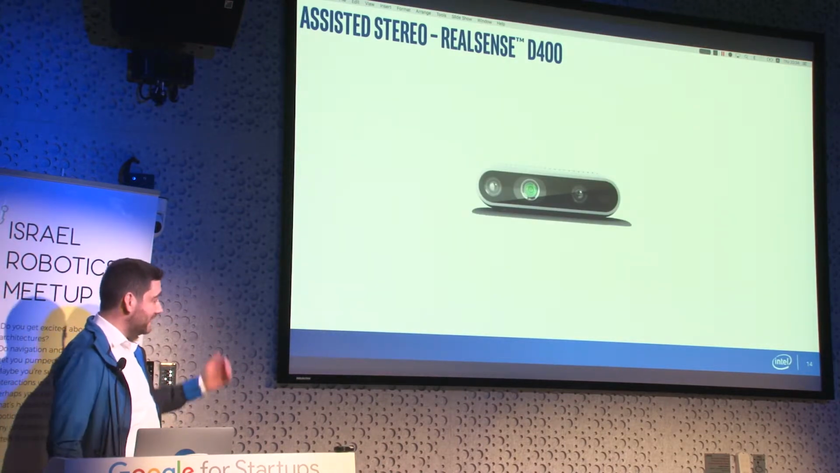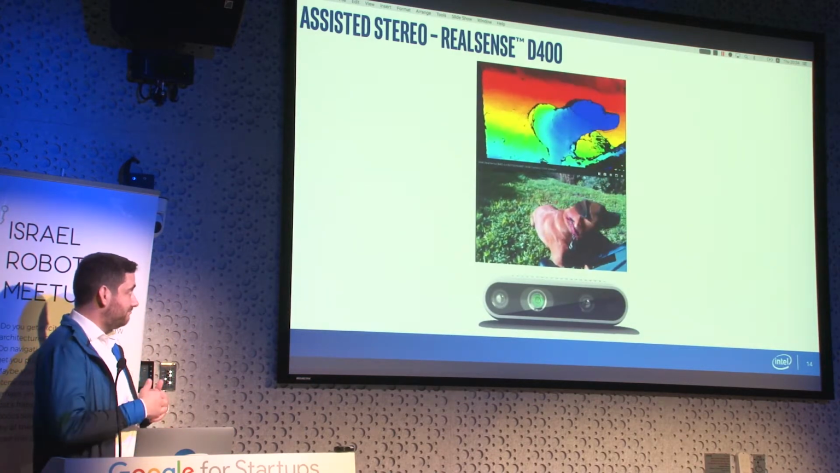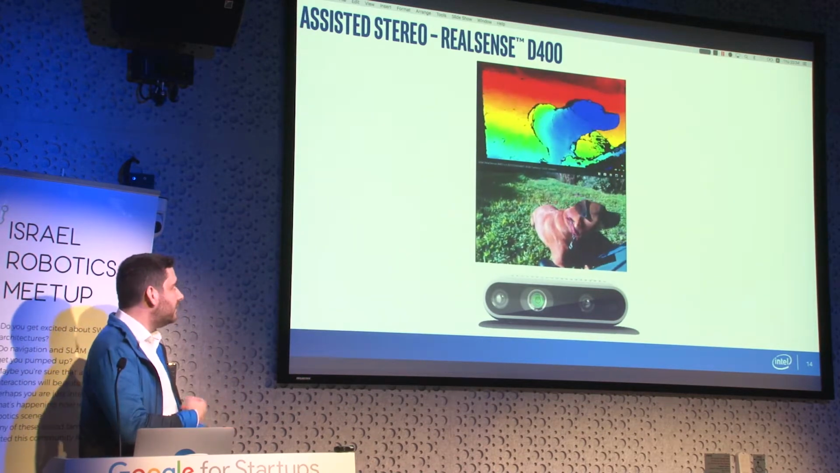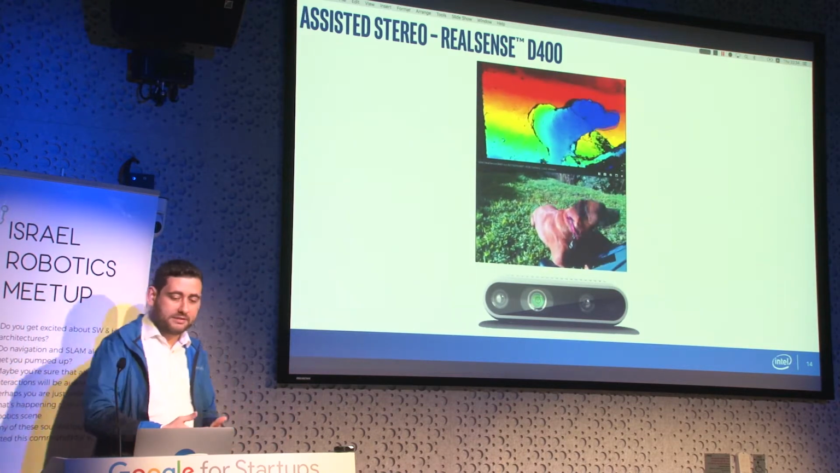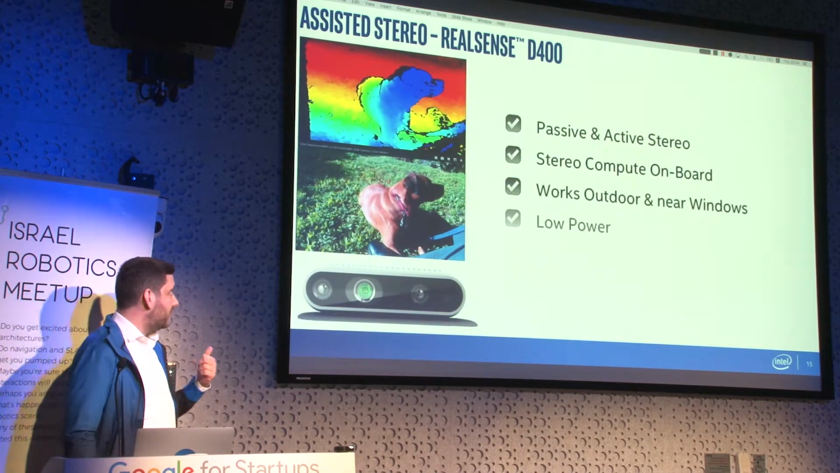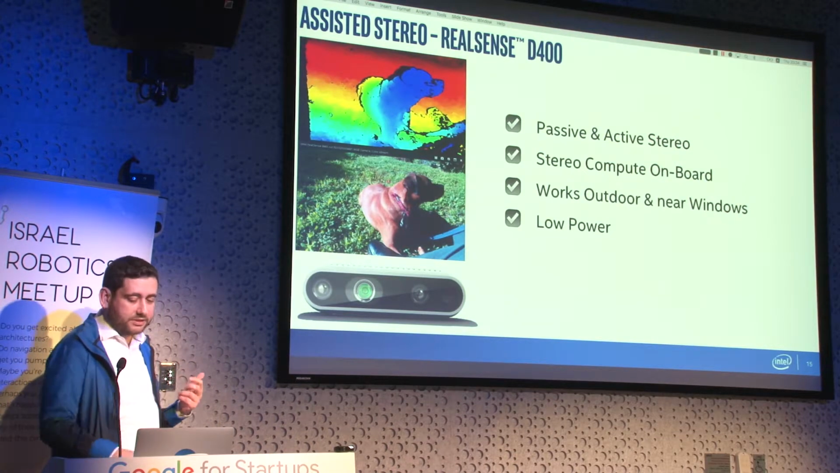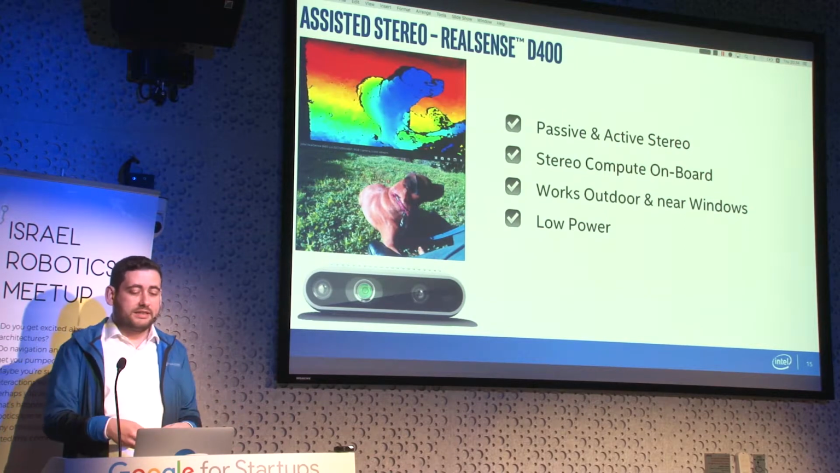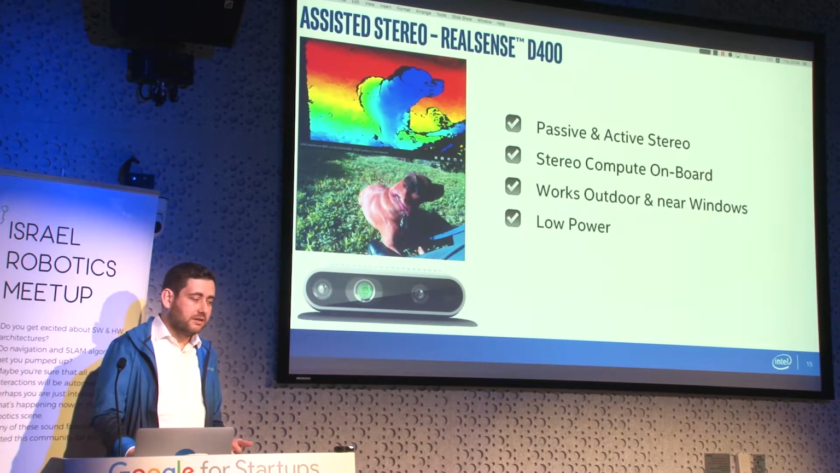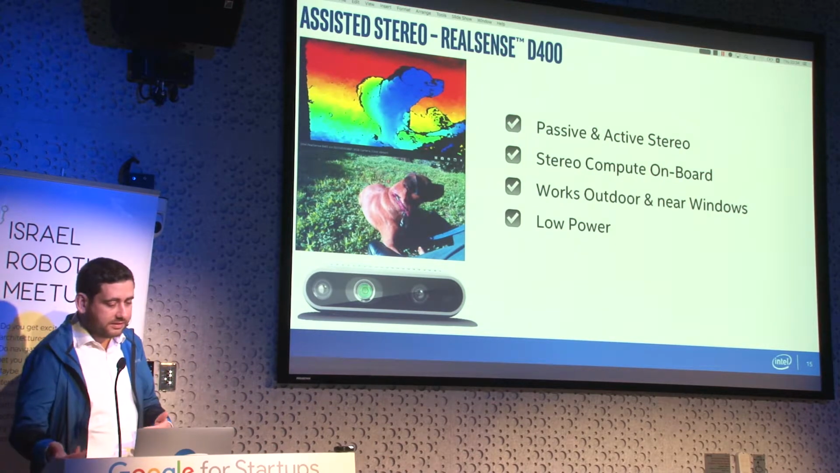So that's where stereo comes in. And you can see the effect is dramatic. Instead of getting just a couple of pixels of distance, now you have the entire scene mapped. This is the D400 depth cameras that we released last year. It combines characteristics of stereoscopic matching with structured light, which allows it to work well indoor, outdoor, in bright sunlight, and in dark environments.